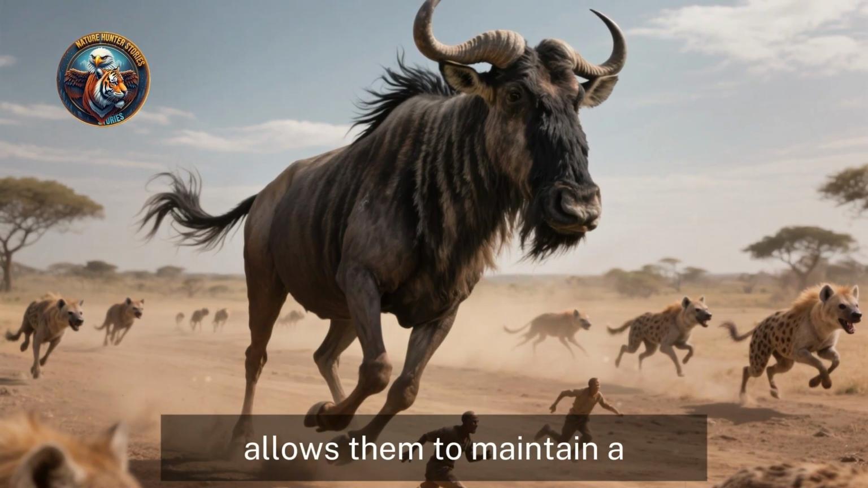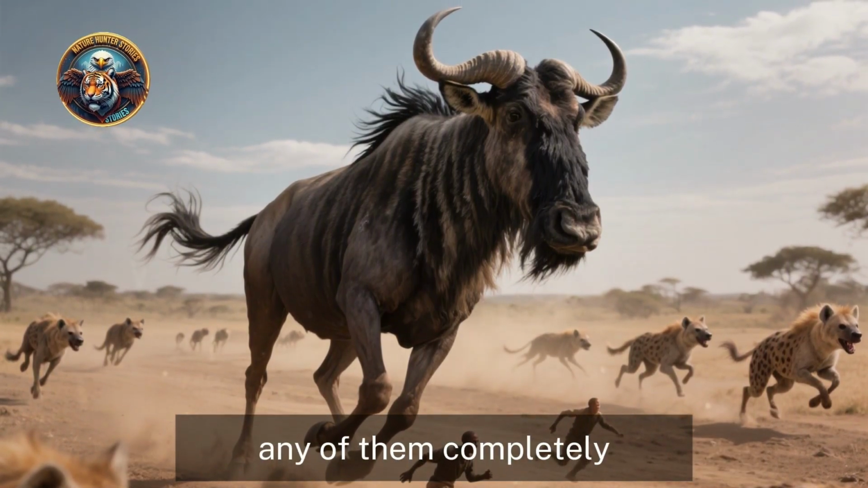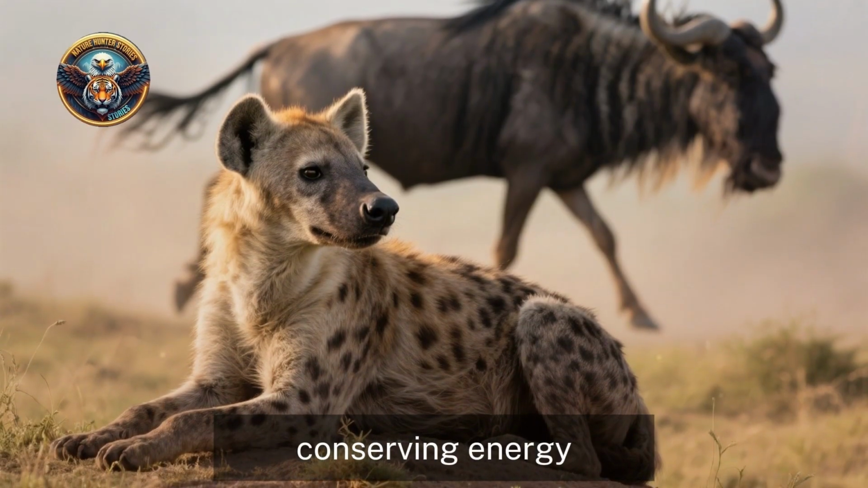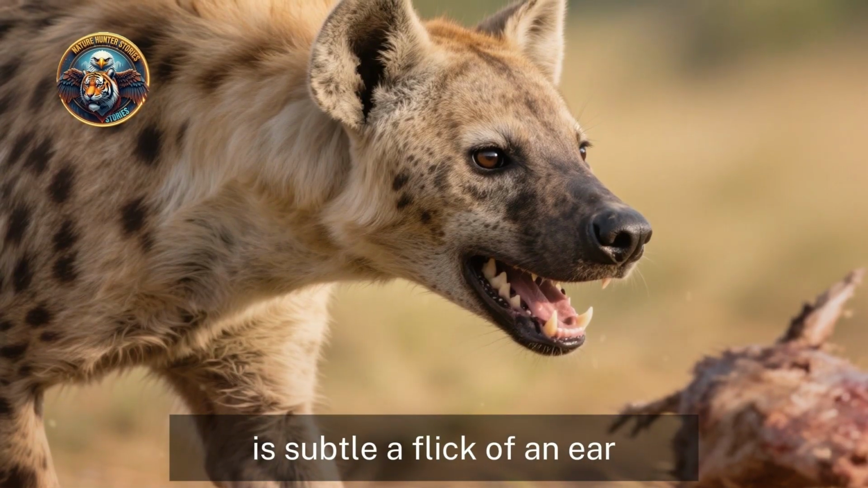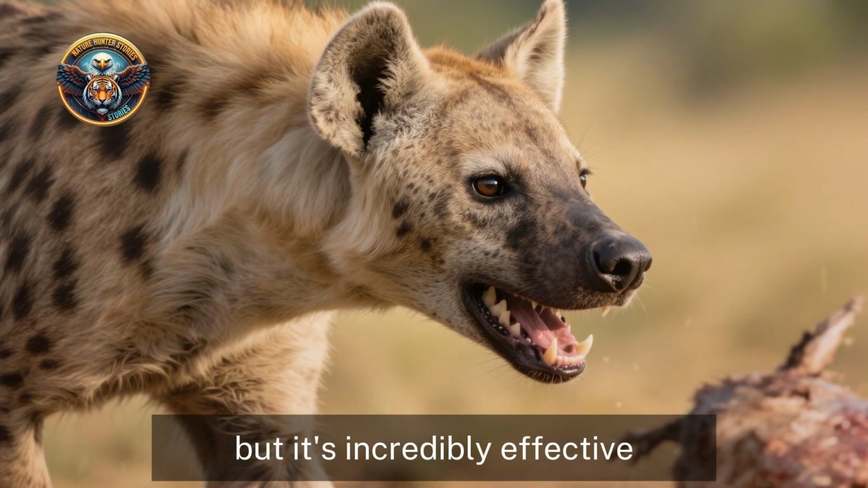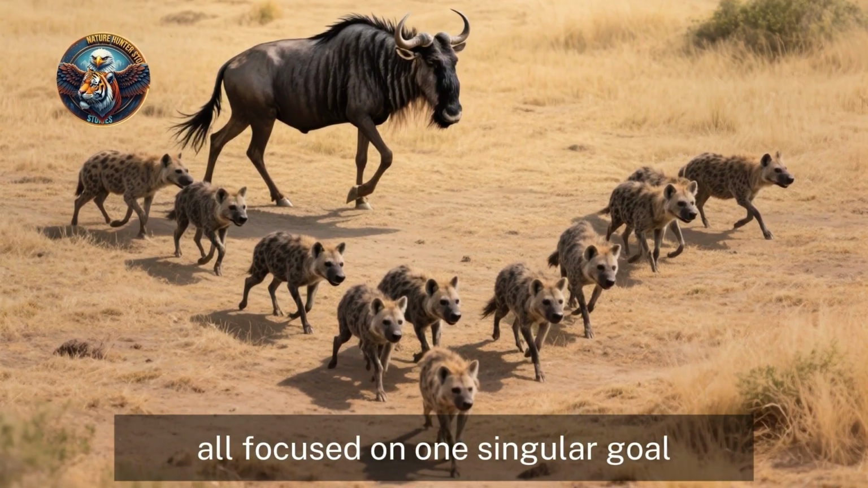This rotation allows them to maintain a relentless pace, to keep the pressure on without any of them completely exhausting themselves. Each hyena plays its part, conserving energy, waiting for the inevitable moment when their prey's endurance finally shatters. Their communication is subtle, a flick of an ear. A slight change in posture, but it's incredibly effective. They are a single mind with many bodies, all focused on one singular goal.